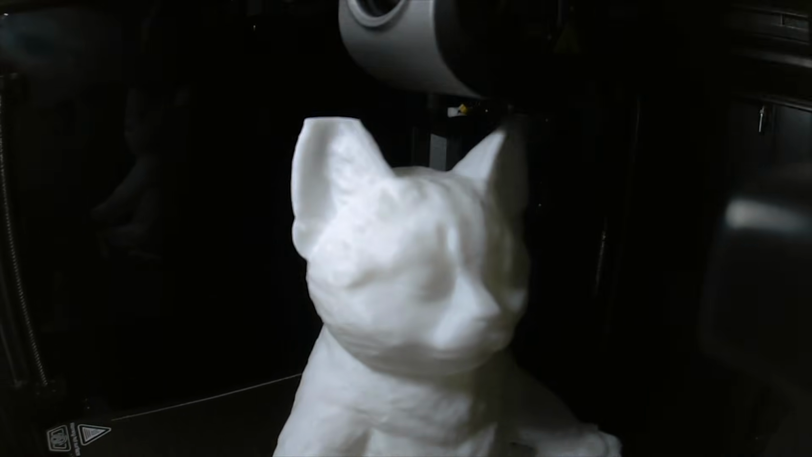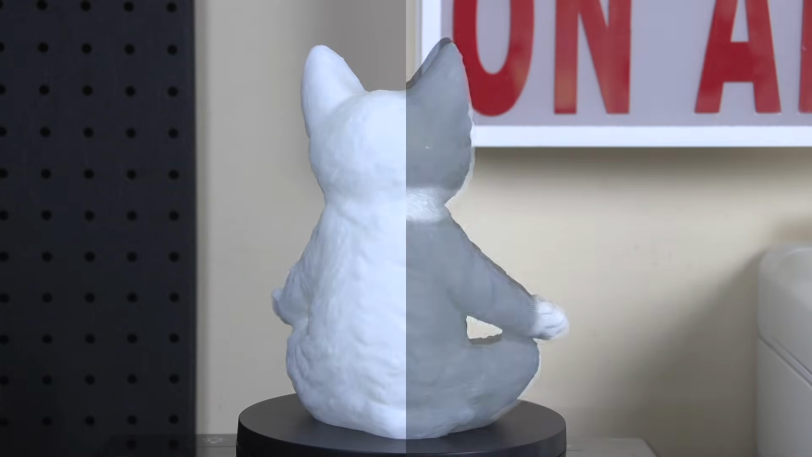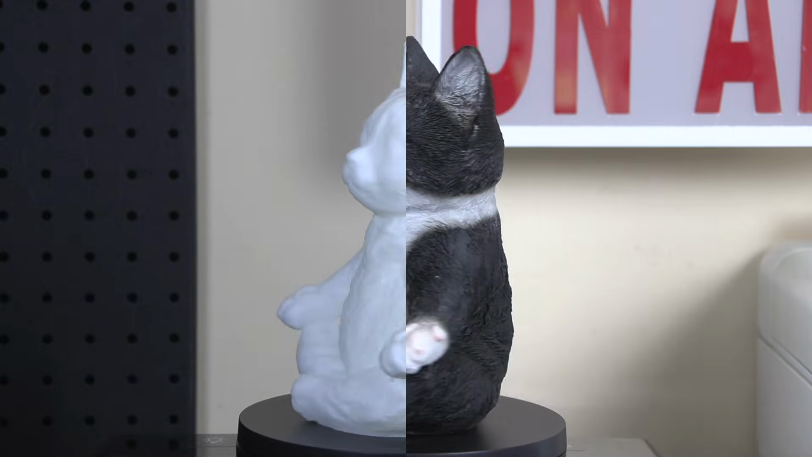I lost one of the supports while printing, but it still came out fine. And here's the finished product. The original had some very fine detail, and some of that has been lost, but on the whole, I consider this a pretty impressive 3D scan.